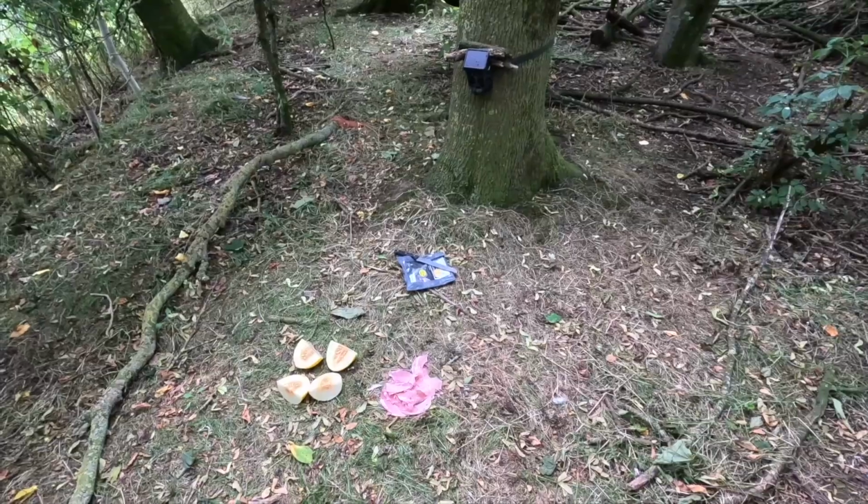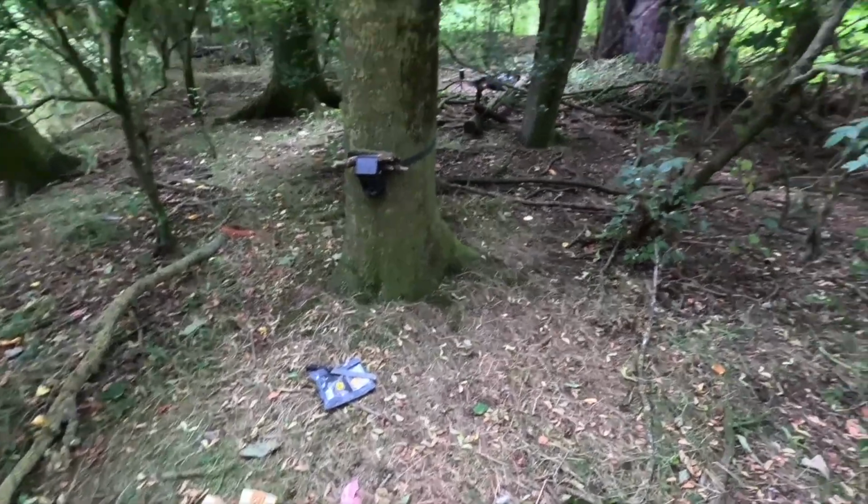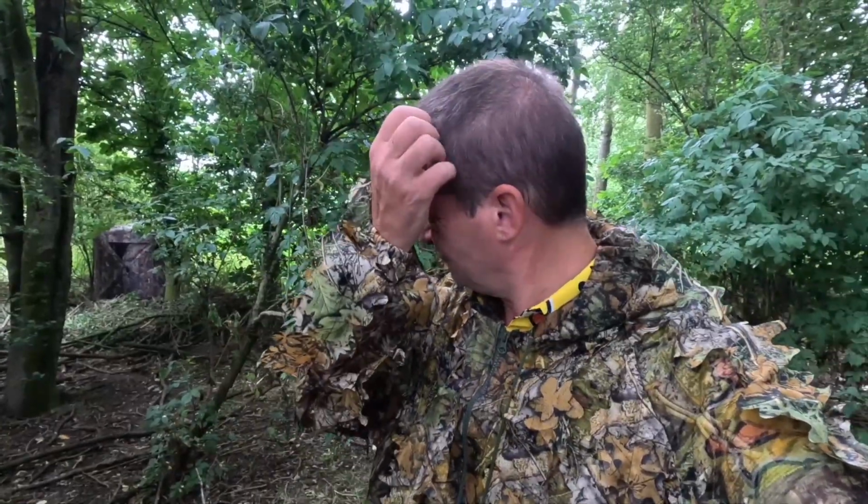Ooh, this is exciting. What would you have? You know, if you're an animal, you're in the woods, you're dawdling along, minding your own business, what would you eat? Would you go for a bit of fruit or some meat? All vegetarians out there are saying, oh, definitely fruit. And anyone who isn't a vegetarian is going to say, oh, definitely the meat.